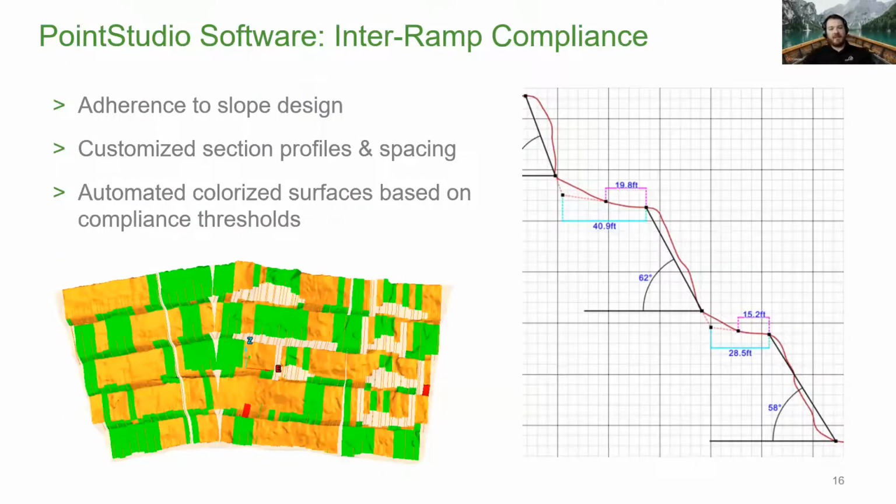So I also think it's certainly worth mentioning that the 3D scan data can definitely be used far beyond just general survey and mapping tasks that we've kind of talked briefly about. Here's another example. It's called Interramp Compliance. It's a module within Point Studio, and basically the Interramp Compliance tool is a slope optimization tool that's used today in many slope steepening projects and pushback advances, mainly because adherence to slope design and the operational mine environment is pretty crucial, right?